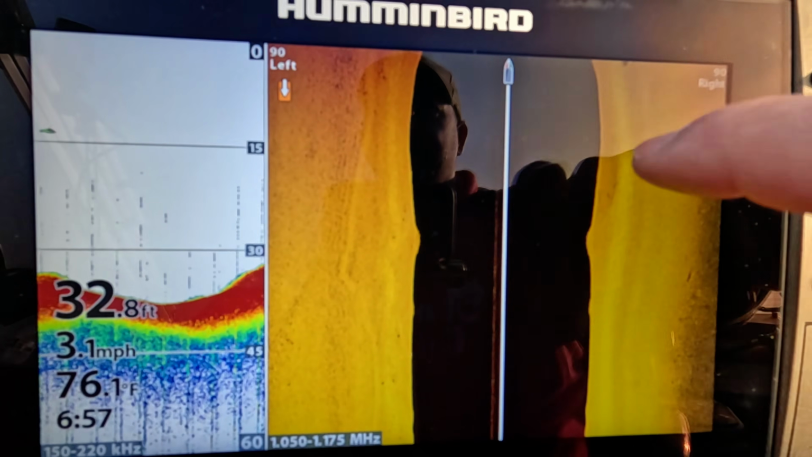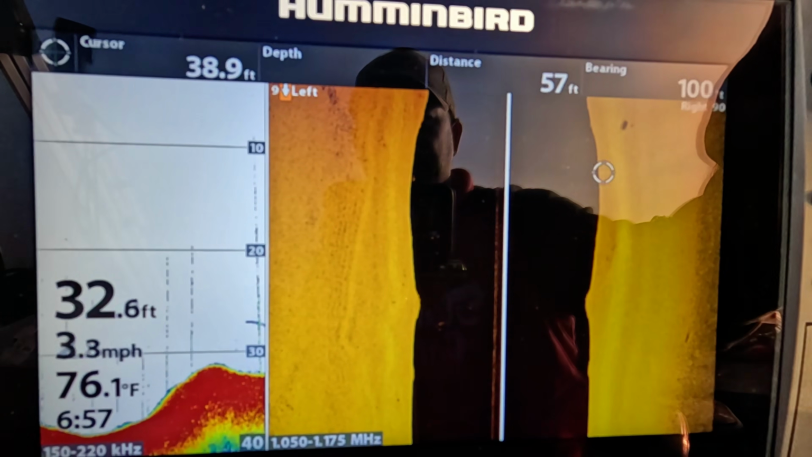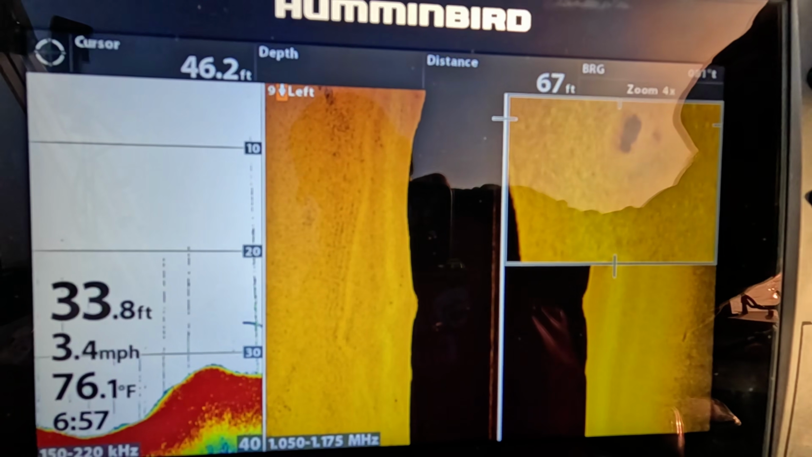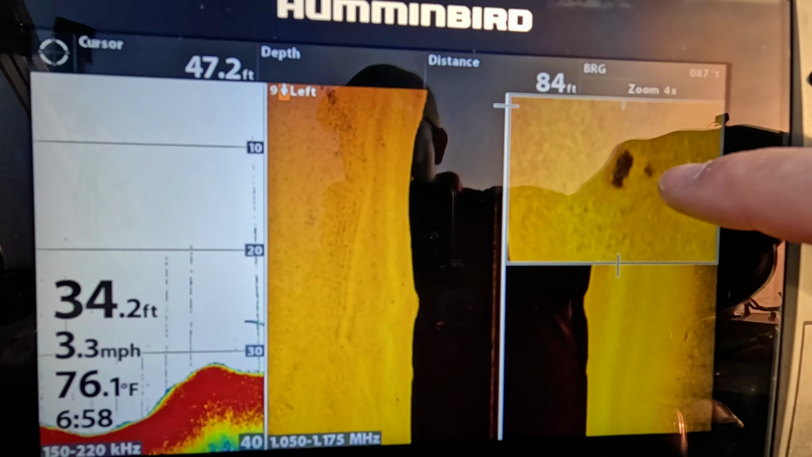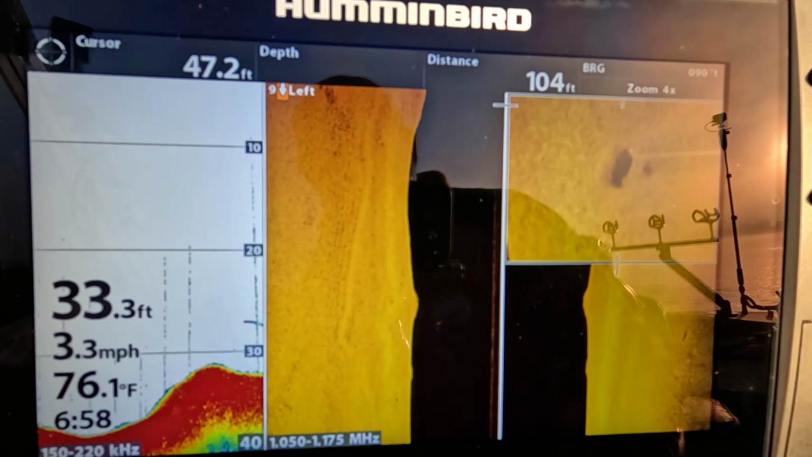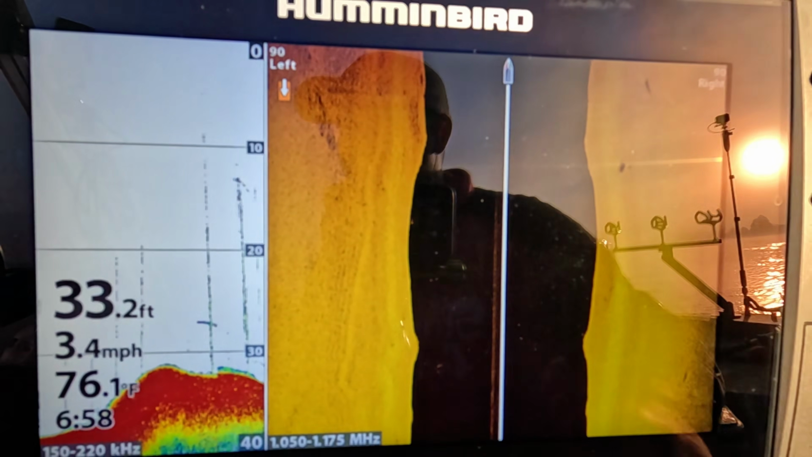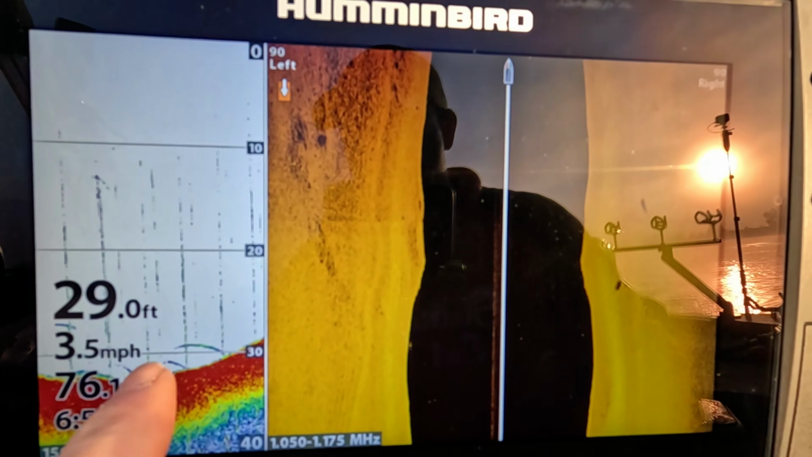We've got a nice little cut right here. There's a nice fish. Let me zoom in on that baby. That's a fish worth looking at. You can see the outline. You can see the fin. It's kind of wide. It's short, but that's a good fish right there. And he's just out there cruising. Just out there cruising. We got some other fish on 2D.